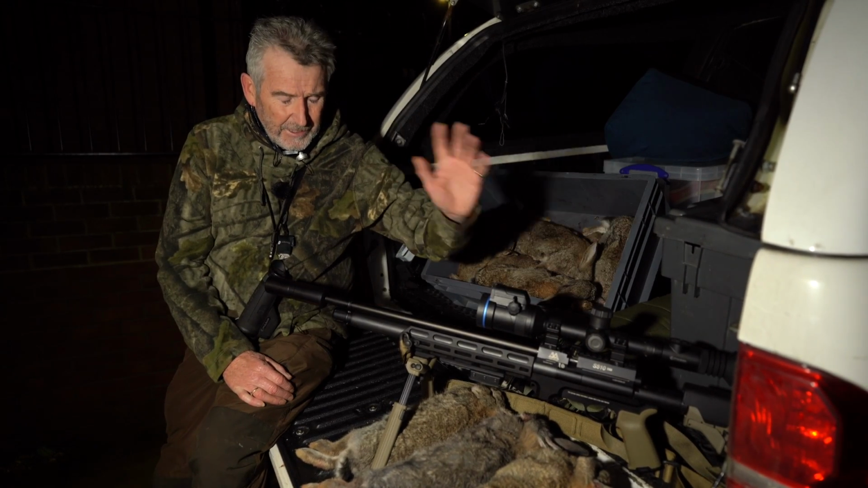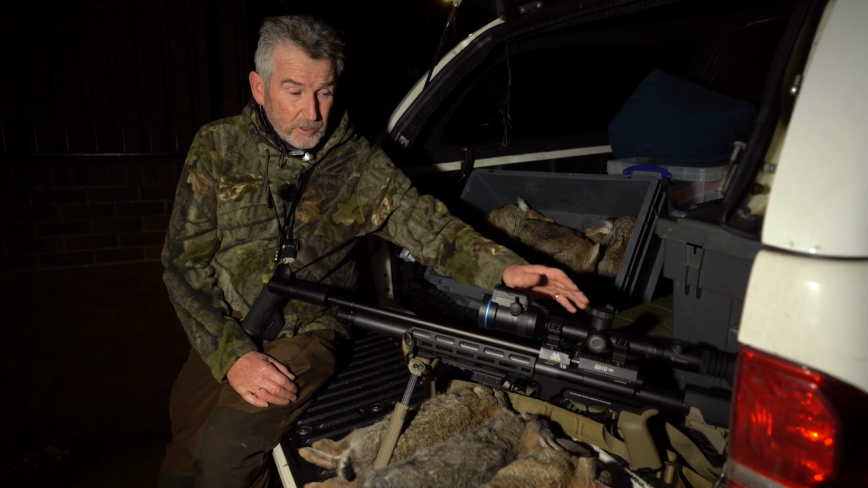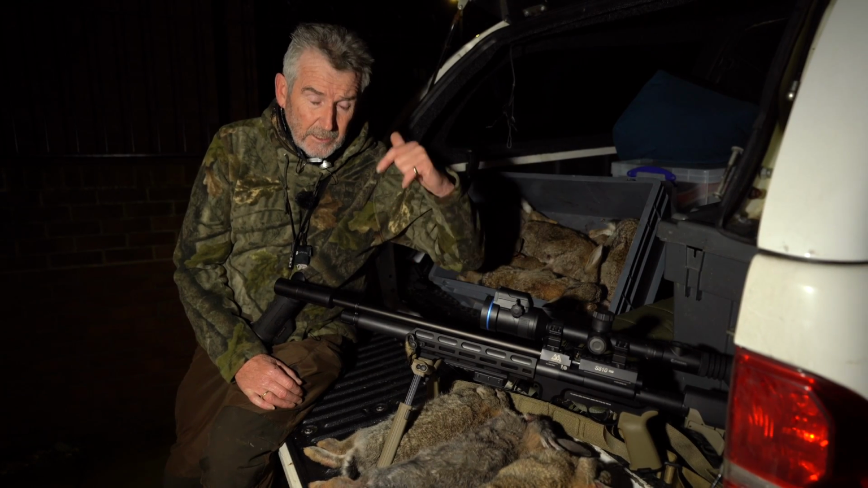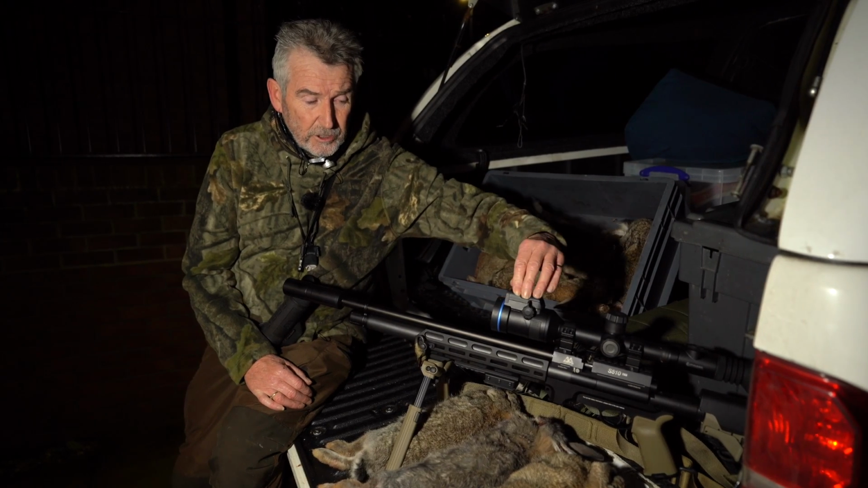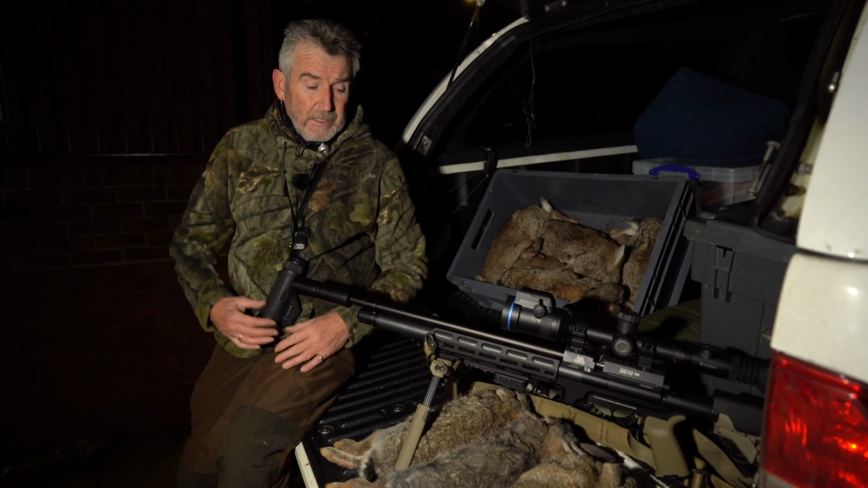And for changing between daytime scope and thermal scope, there's a button on the back, which is a third button on the top. You press that and it will toggle between thermal and digital scope. And there's a little switch on the front here which opens and closes the shutter which operates the digital scope.